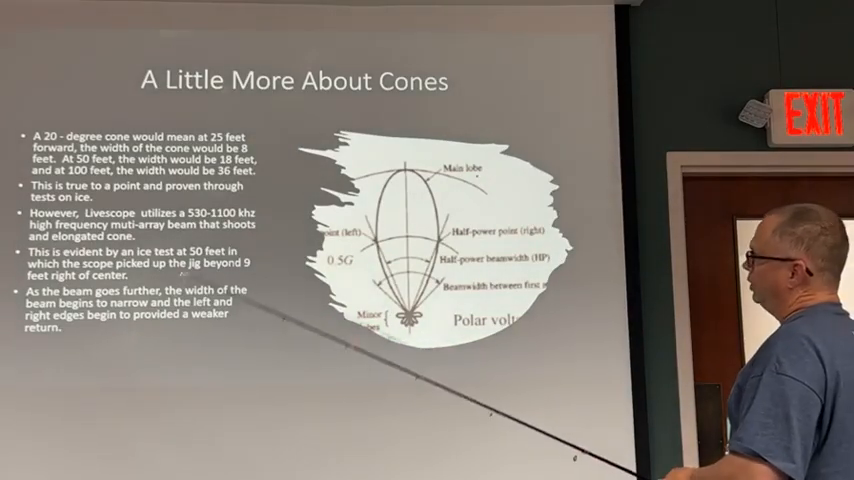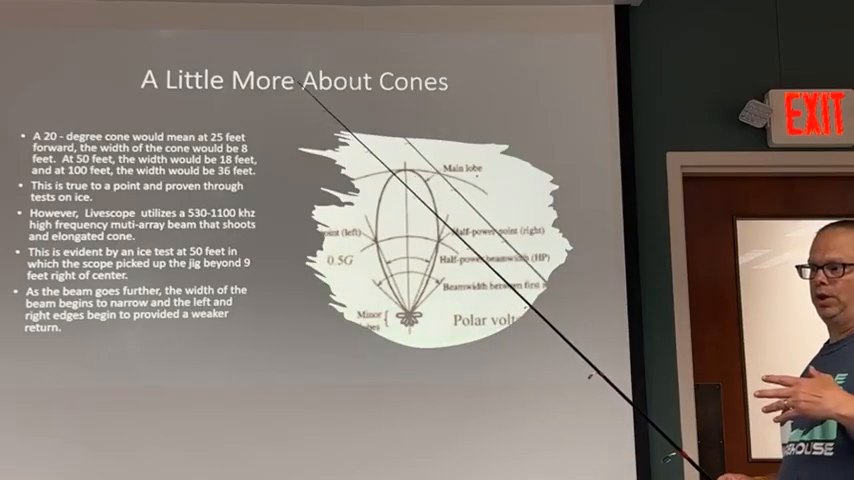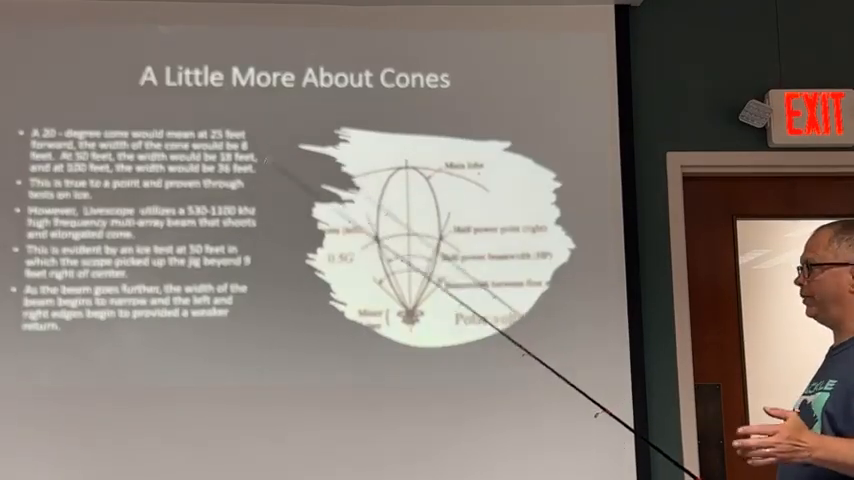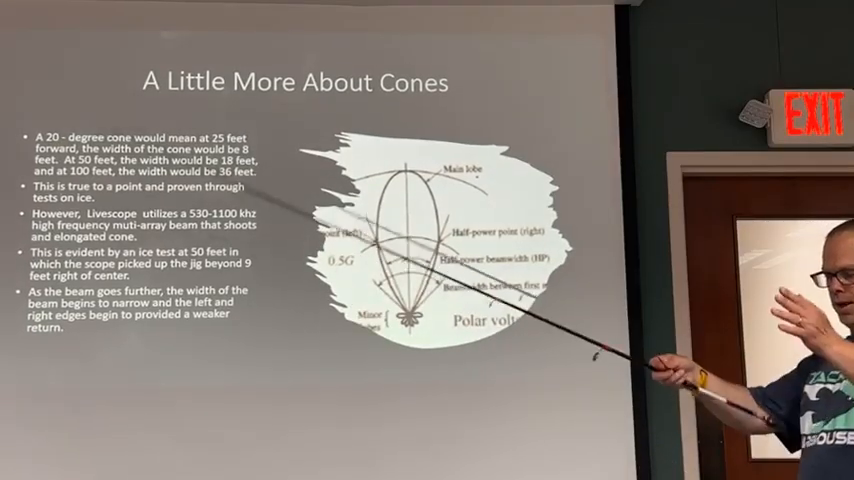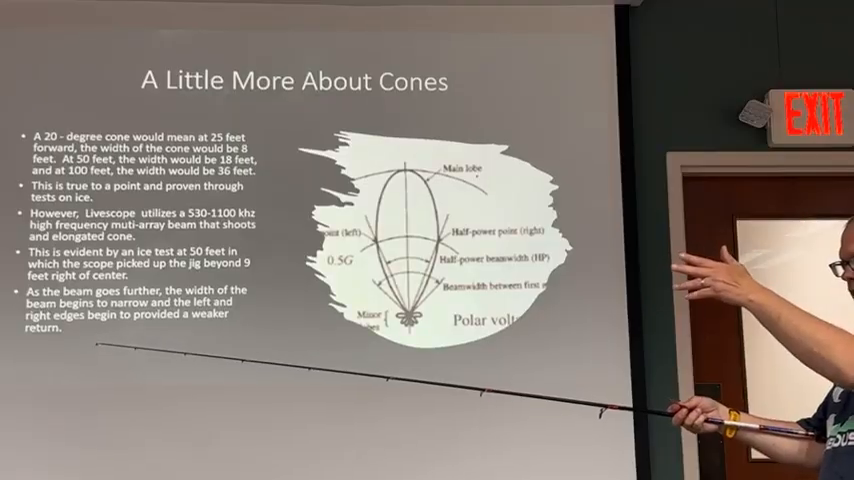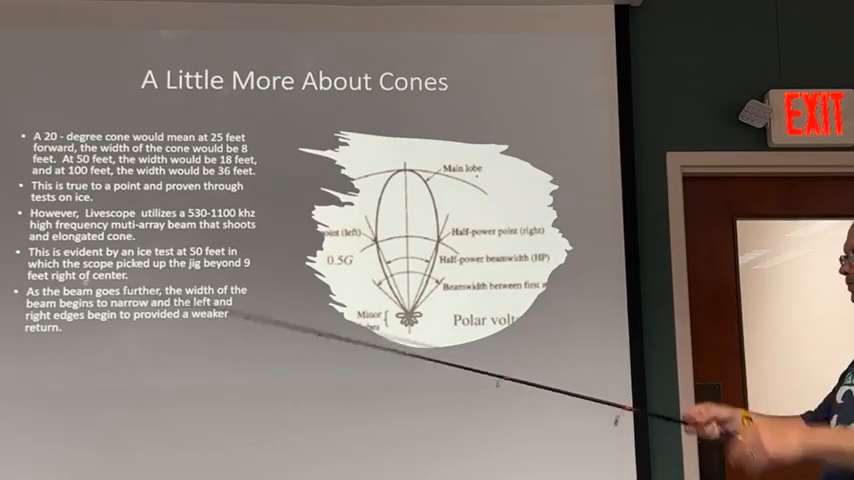A little more about cones. I'm not going to blow your mind because Damon, I can't blow your mind. I know a little bit about the technology, but I'm not going to go into great depth. Other than to say a lot of people think it's a 20-degree cone, right? So you throw it out there, and you're within that cone window, you're going to see your bait.